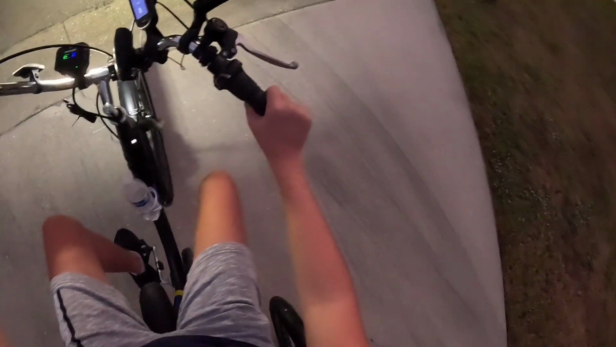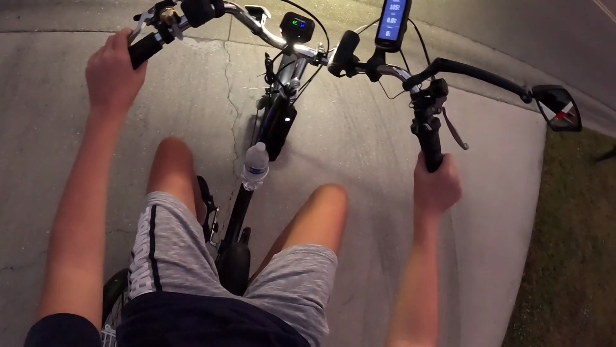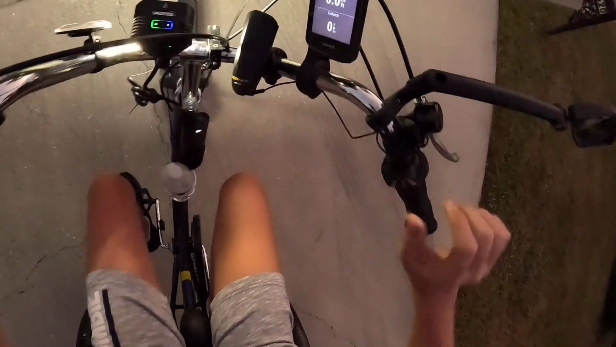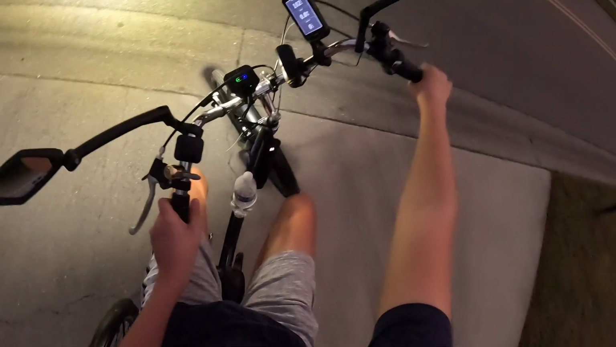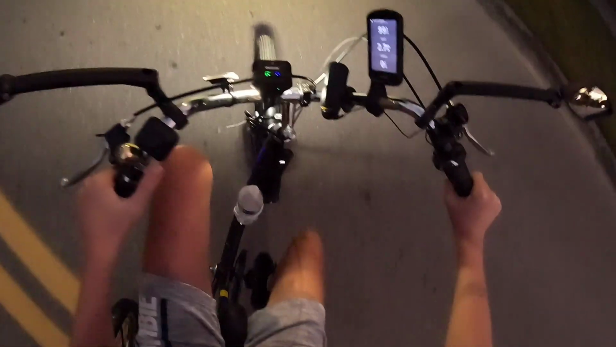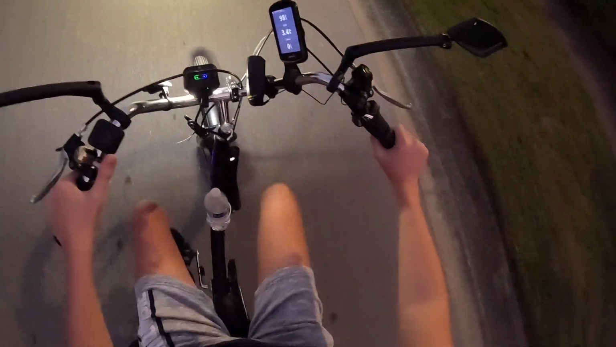Alright, so yeah, check my mirrors, okay. So yeah, I got my turn signals. We'll put the left signal on. Okay, my cadence is awake. We'll start the workout. Okay, I don't need my turn signal anymore.